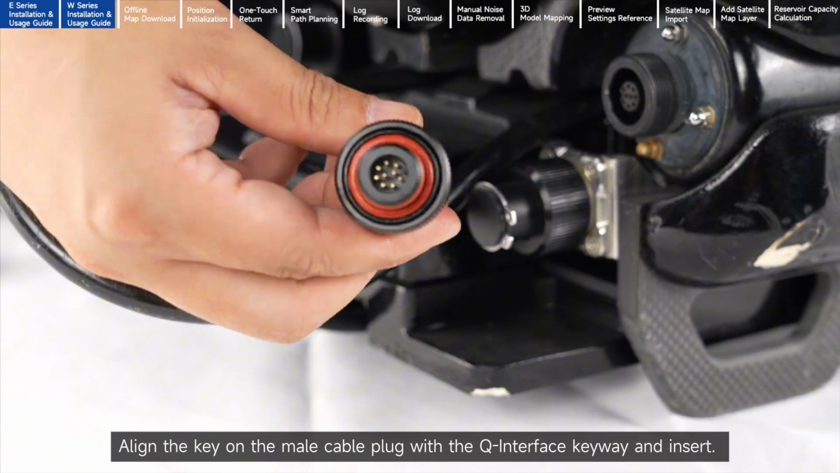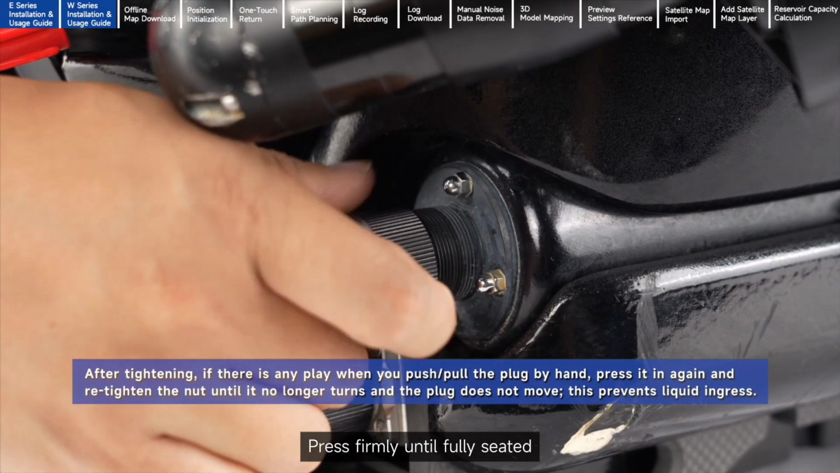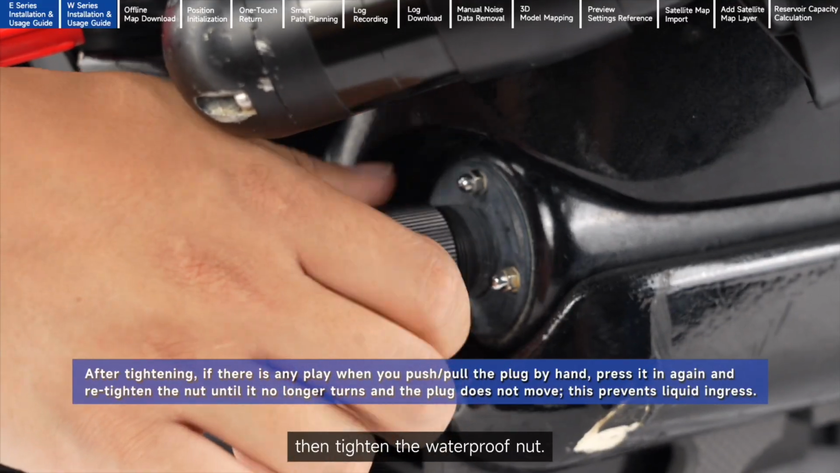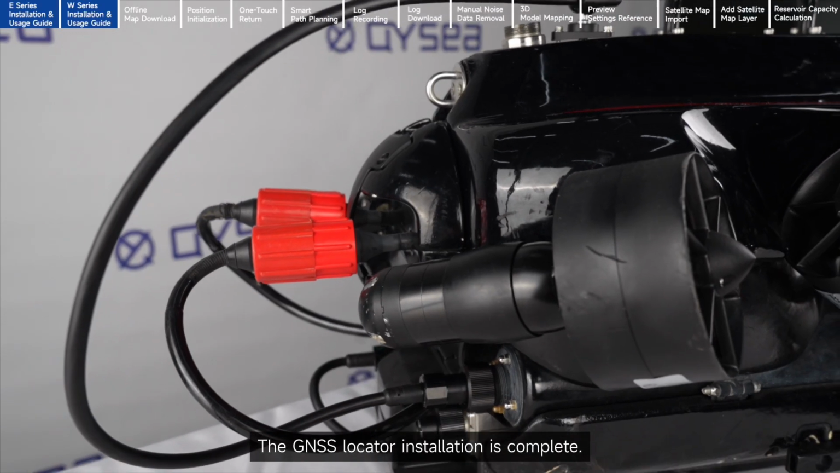Align the key on the male cable plug with the Q interface keyway and insert. Press firmly until fully seated, then tighten the waterproof nut. The GNSS locator installation is complete.